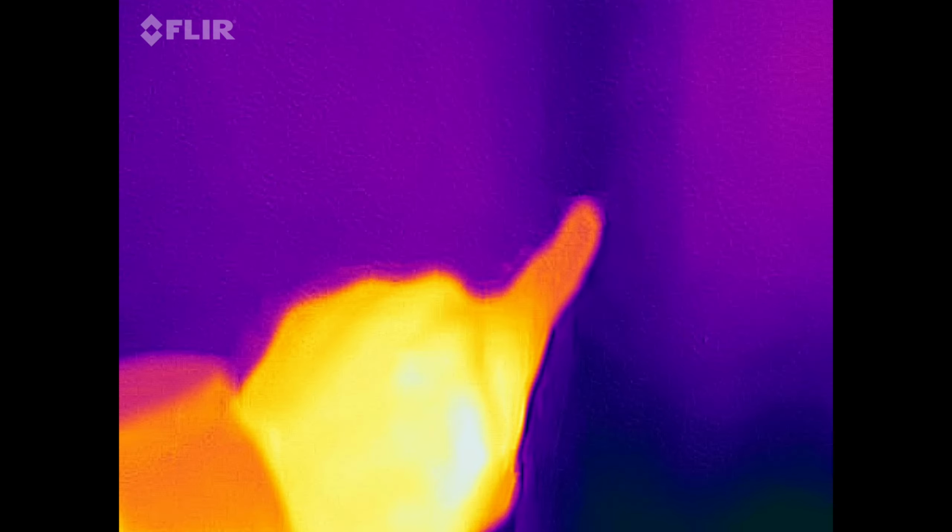So while I know that I don't have to worry about hitting the hot water pipe, I definitely do still have to worry about hitting that cold water pipe. And I can see that it's right there. So with the camera, I'll be able to mark it on the wall and make sure that I avoid it. You can see that the cold and the hot are right next to each other.